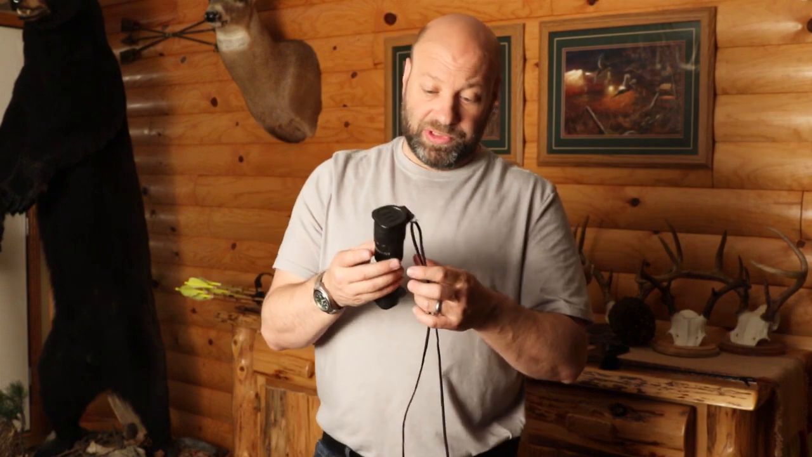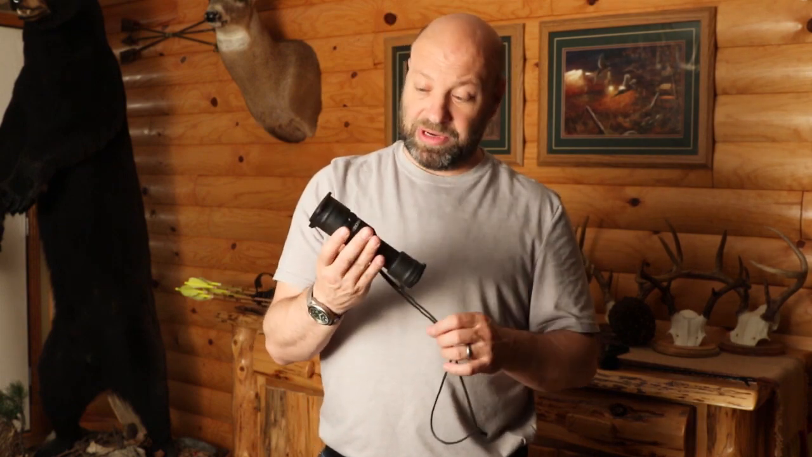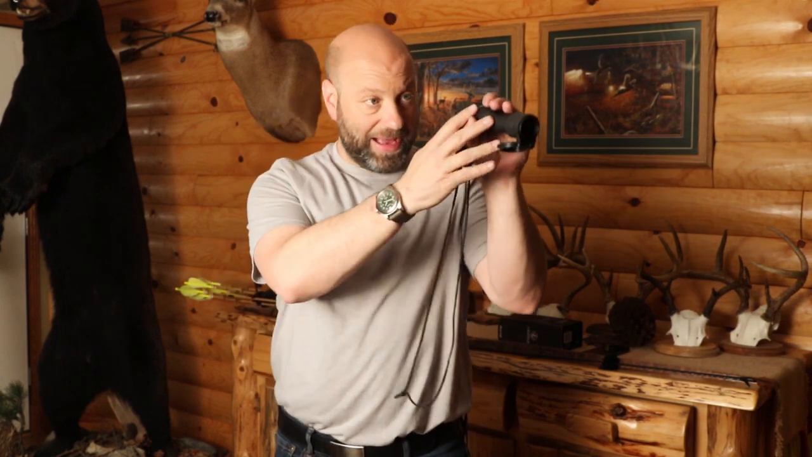And if I'm using this to not blood trail, it's not going to blood trail for you. But the main reason I bought it is that occasional gut shot animal, or that animal that you lose the blood on. With this, you can scan that perimeter. You open this thing up, you turn it on, and you can scan, and it will detect a heat signature out there. It says 750 yards. I think that's probably pushing it.